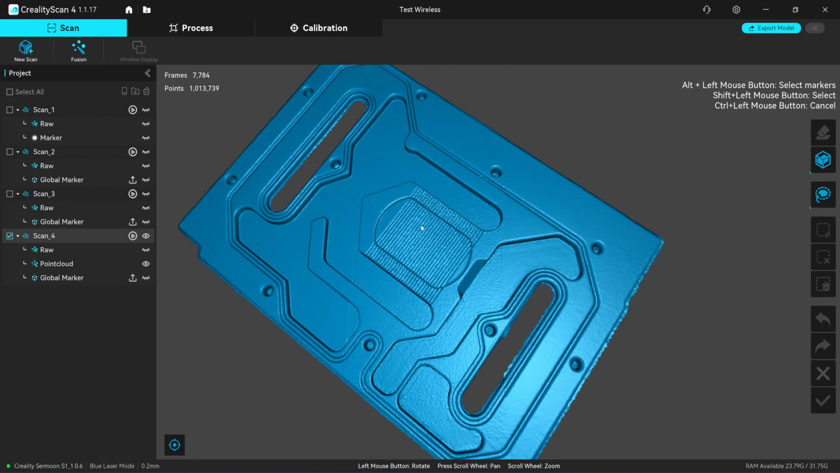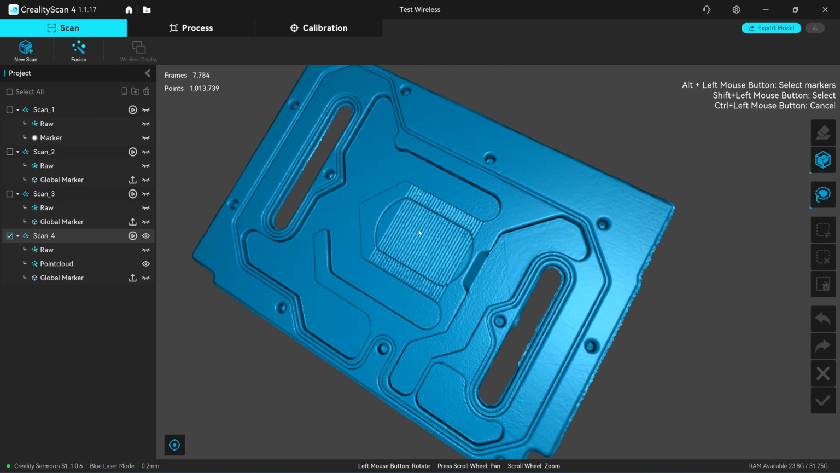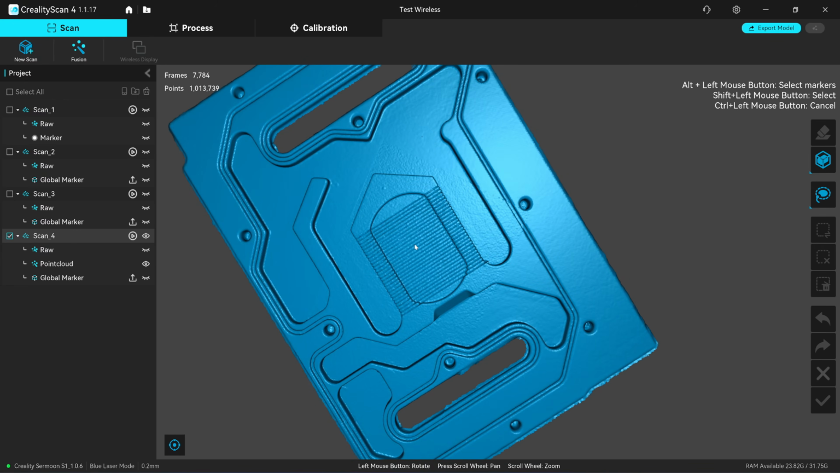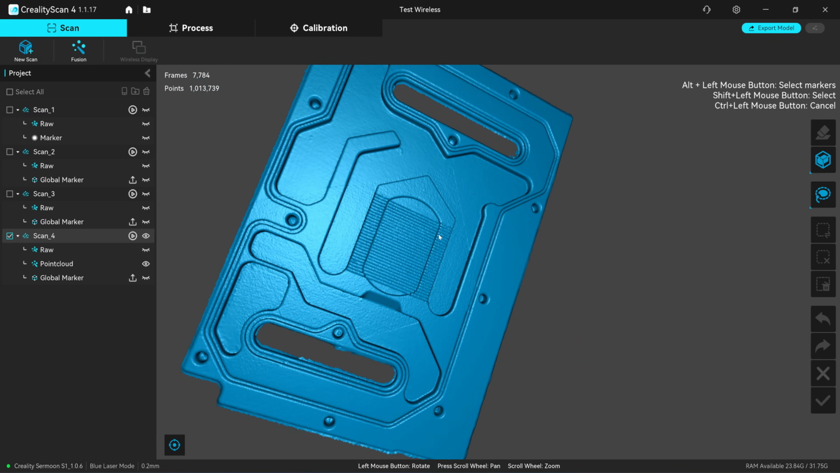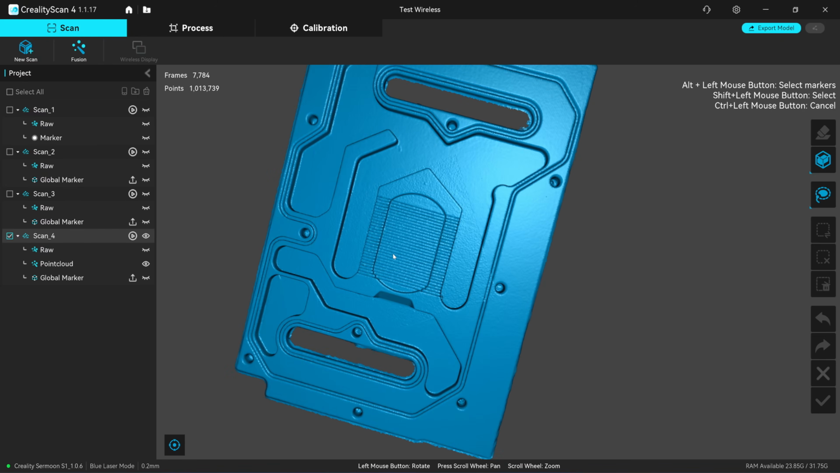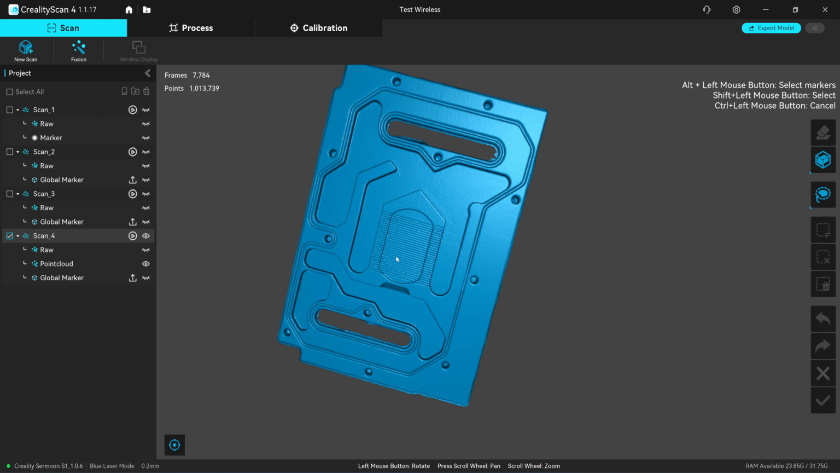Okay, so here is your local detail result. So this firmware part is 0.1mm resolution. This function is very useful when you need detail in a specific small area, and the rest of the part is simple.